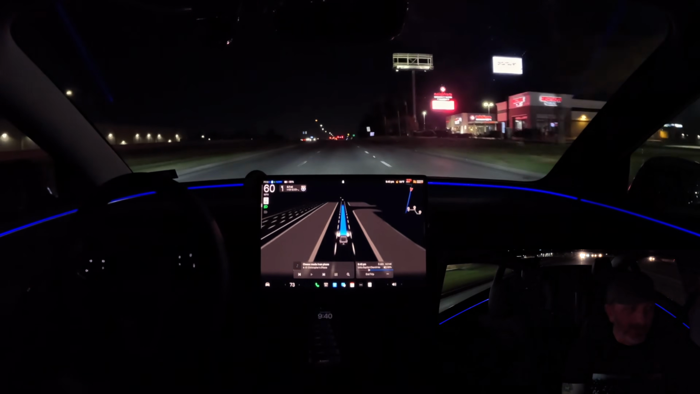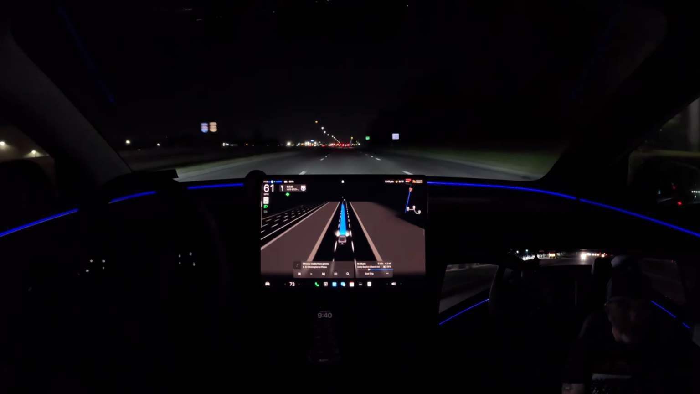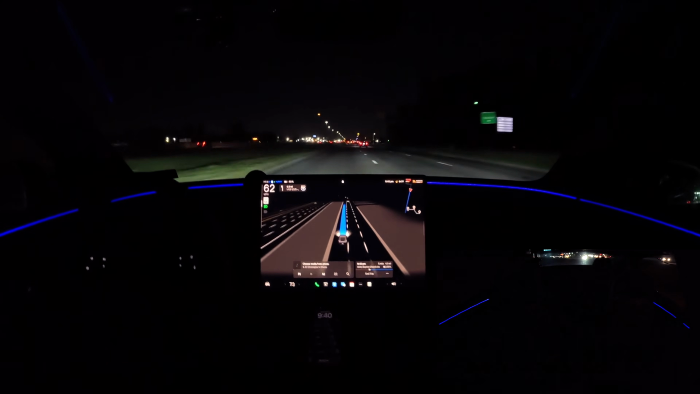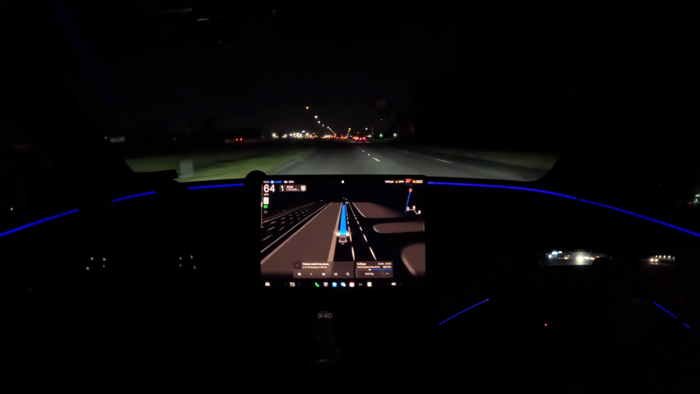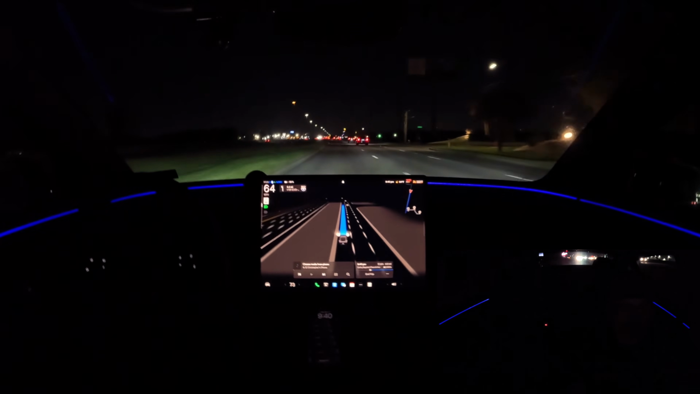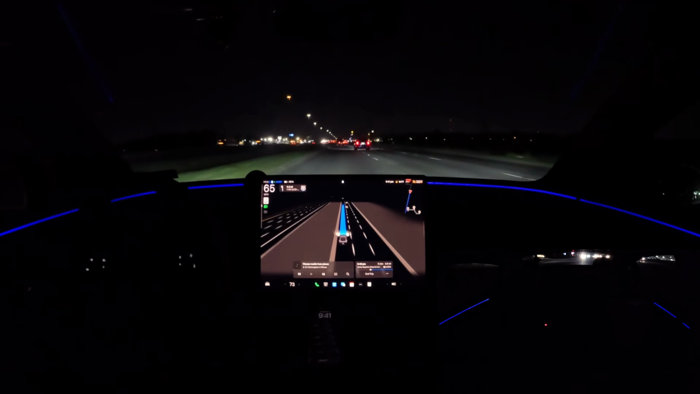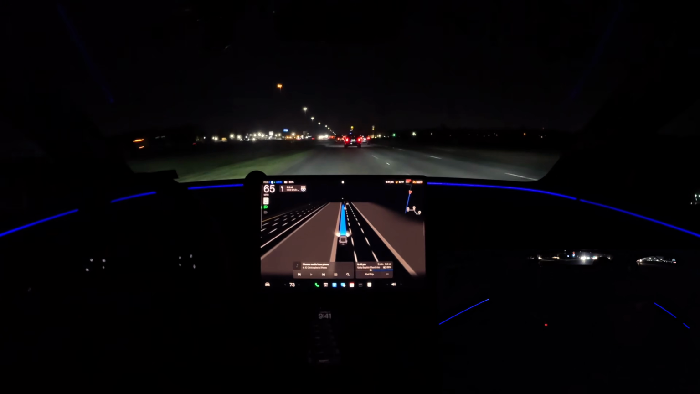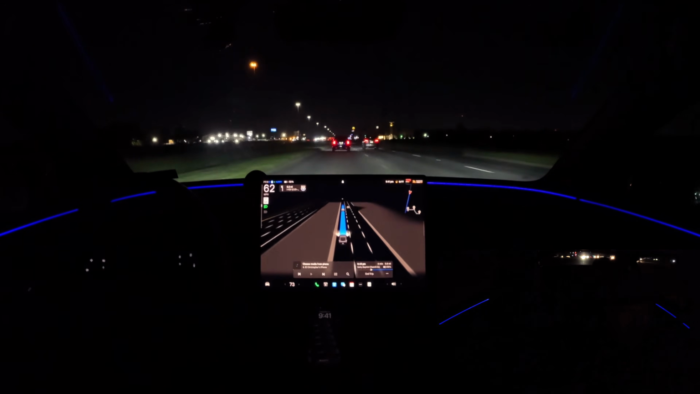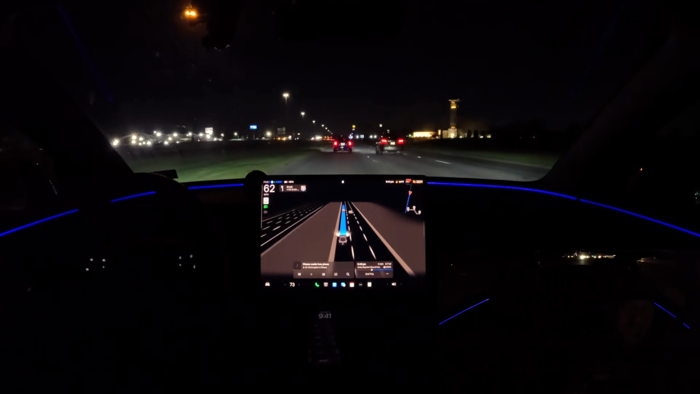Did great there at the Tesla Supercharger. Did a perfect reverse park into one of the charging spots. I didn't spend a long time there. I think I got about 20% juice. I should have spent a little bit longer. The pricing was pretty good tonight. It was 20 cents a kilowatt. And as most folks in the Tesla community will tell you, 20 cents a kilowatt is a damn good rate.